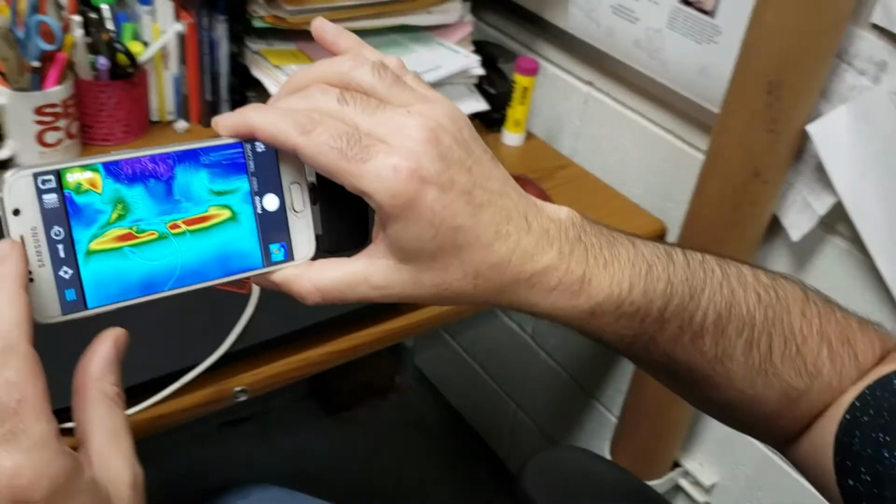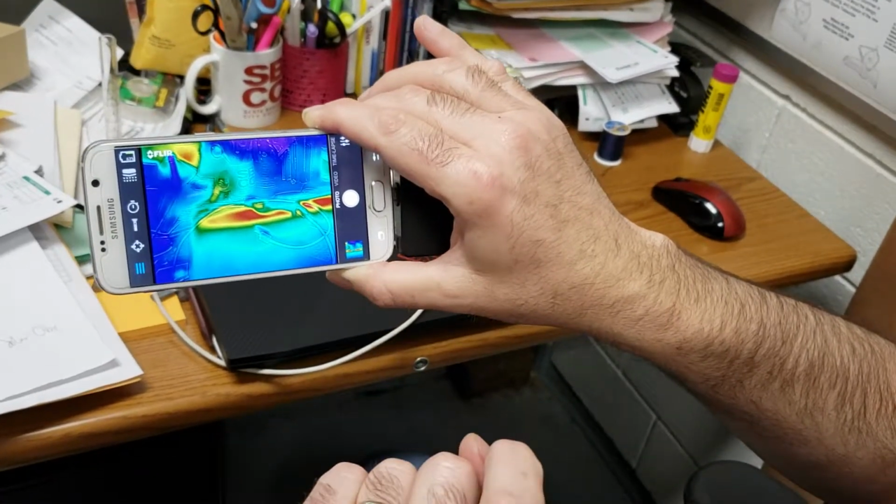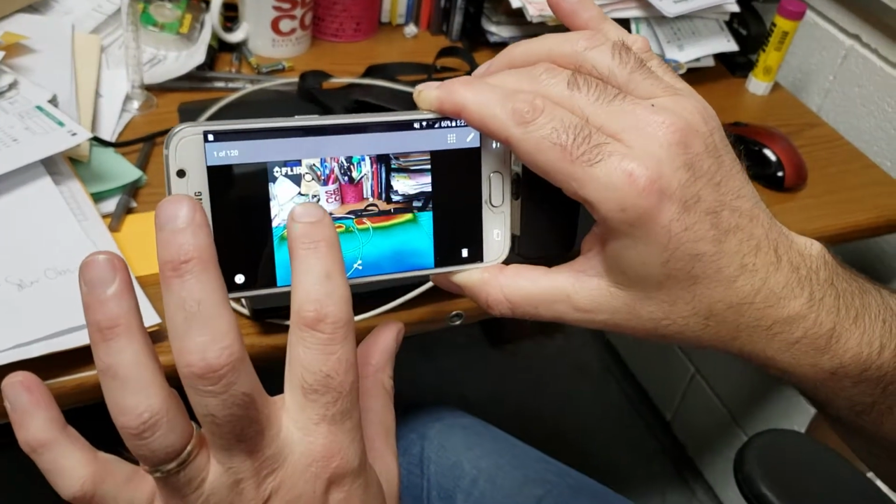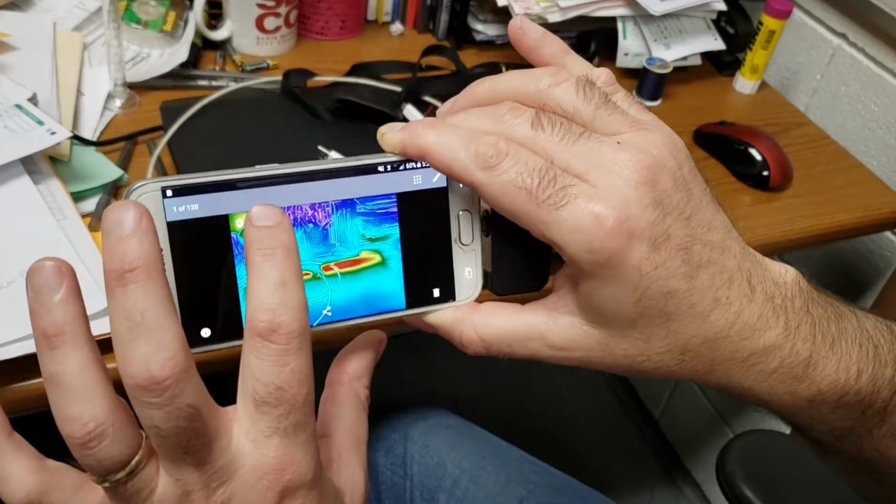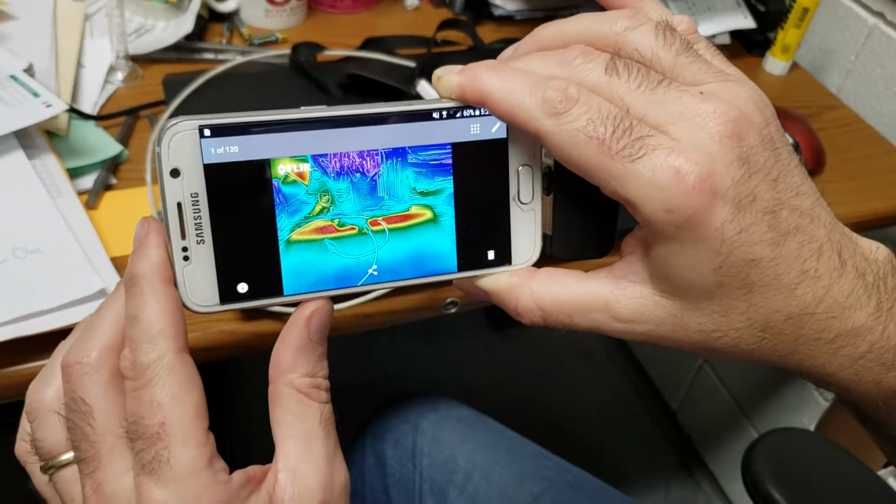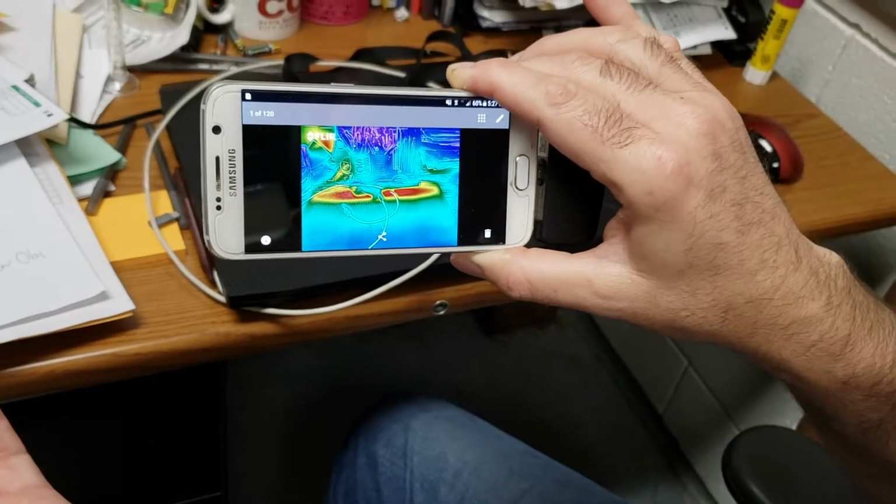Now, if you're working one-on-one, this is actually kind of fun. You can tap here to get to the picture. And the picture comes up and you can actually slide back and forth to show the non-infrared picture along with the overlay of the infrared picture. So now we have some pictures we want to share with people.